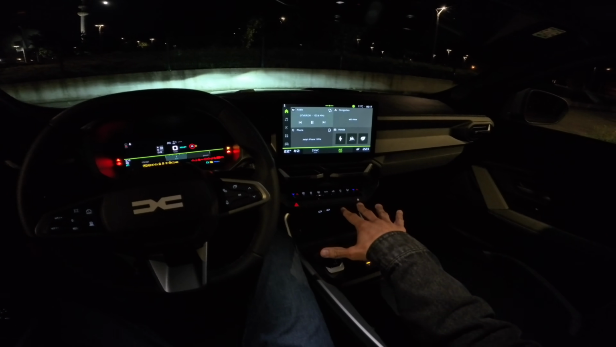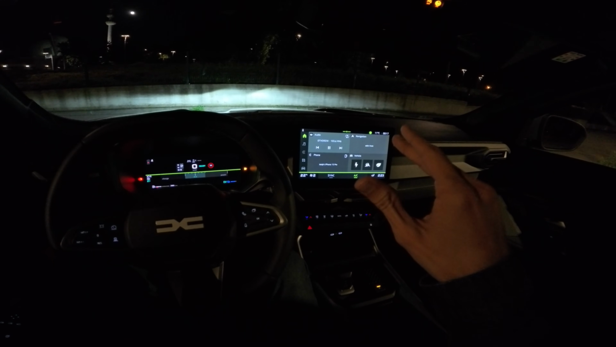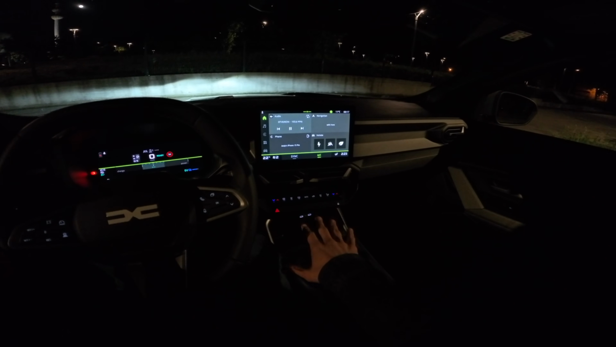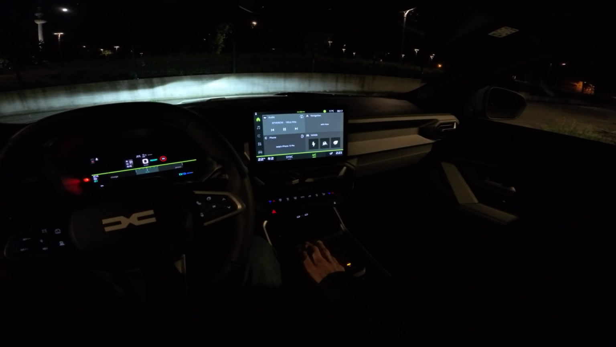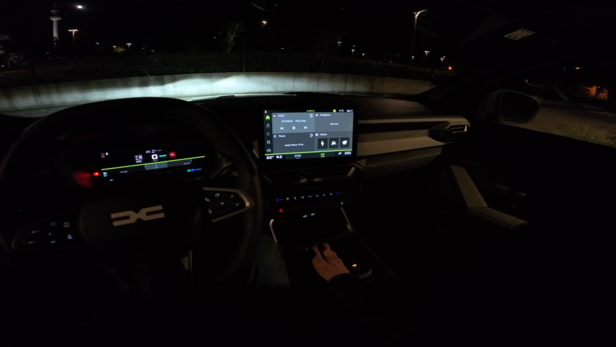I haven't got the car for a detailed review, but I was on a local press launch in Croatia here, so I got the car. I have to return it early tomorrow, so I just use this opportunity to make an early review.